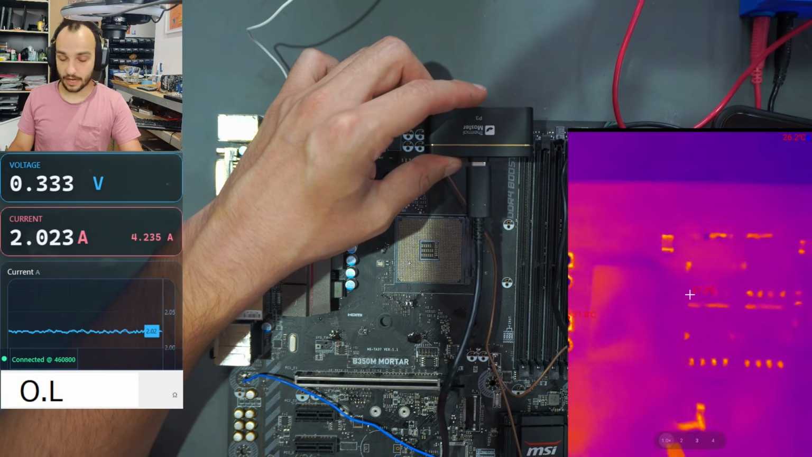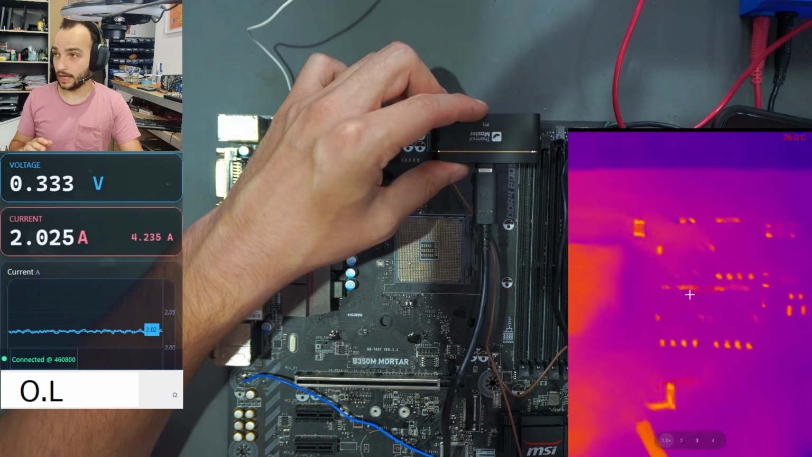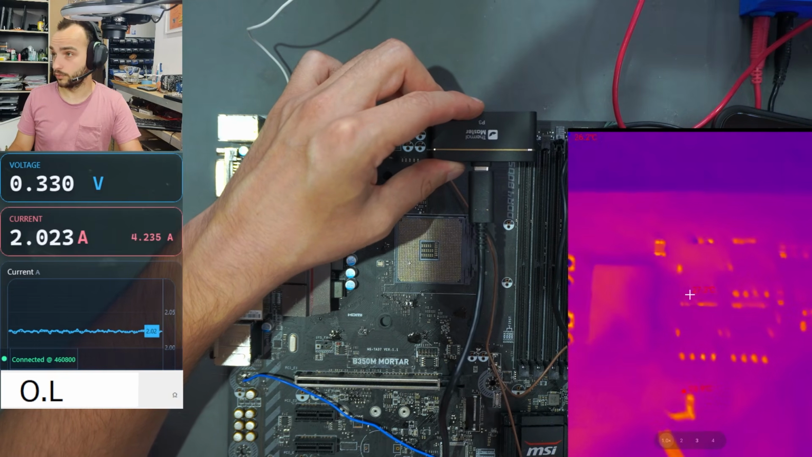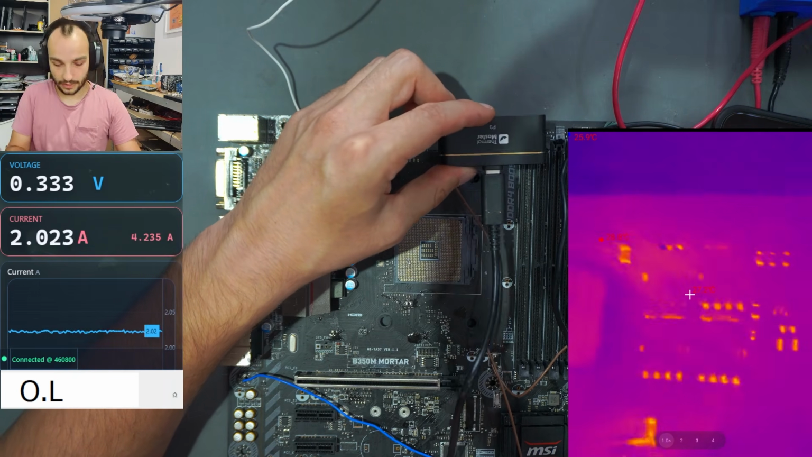This camera also has 25 Hz. The refresh rate is very important. I before had a camera that had like 12 hertz or something, and it's really noticeable. Like, the 25 is really important. So we can already see which MOSFET has the problem.